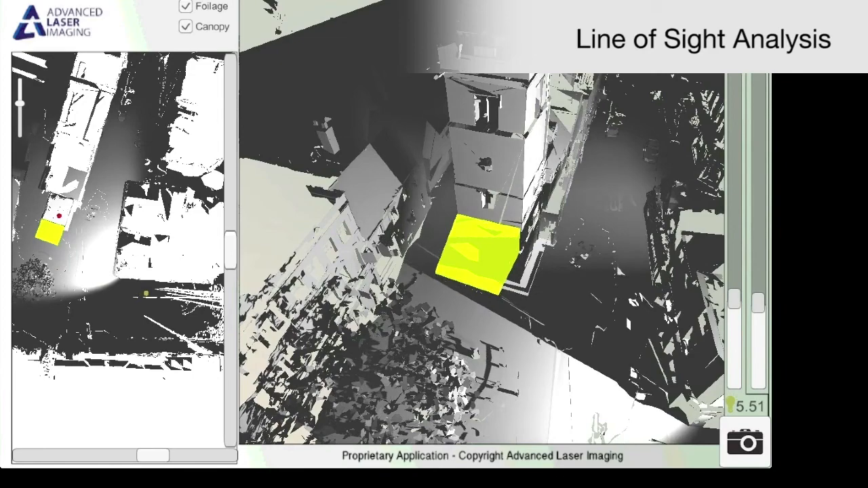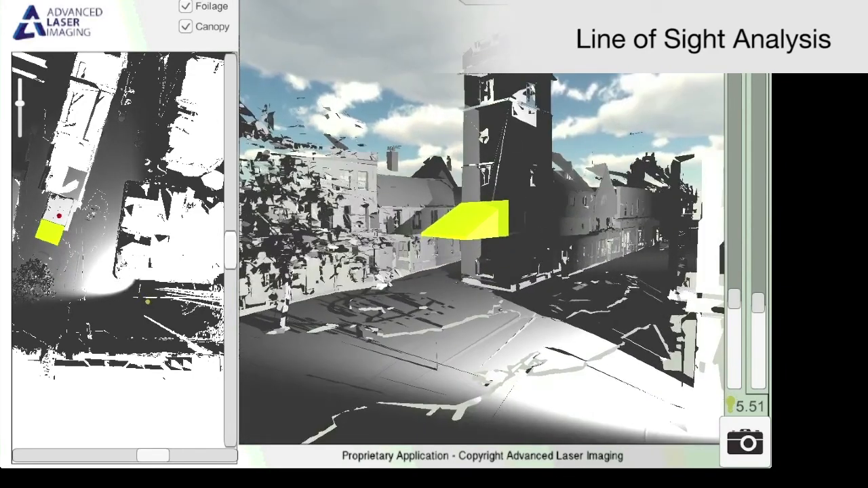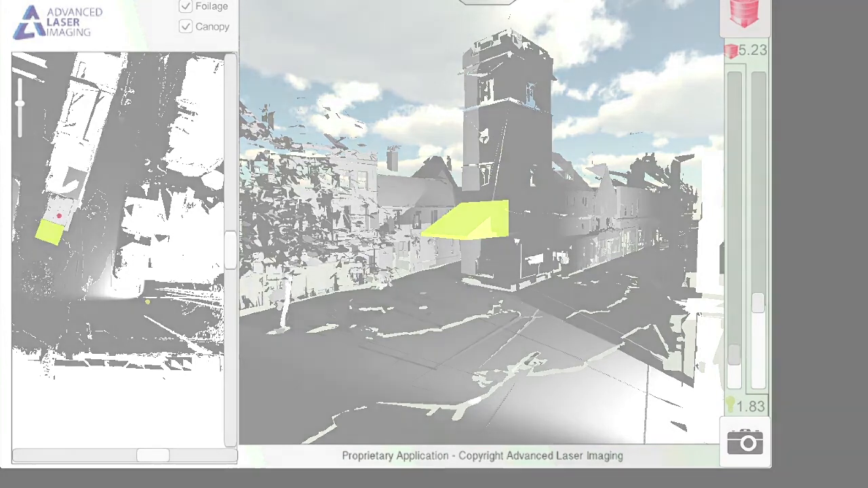It considers the geometry of the scene. You can add temporary features if required, and you can change the observer and target positions in horizontal and vertical positions.